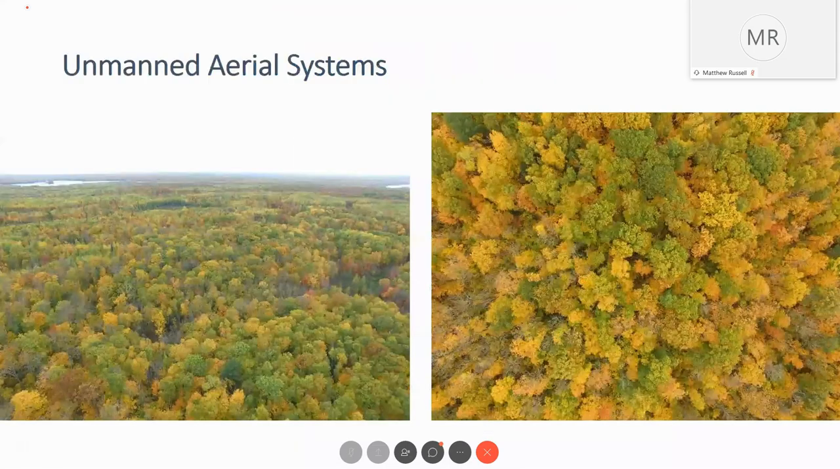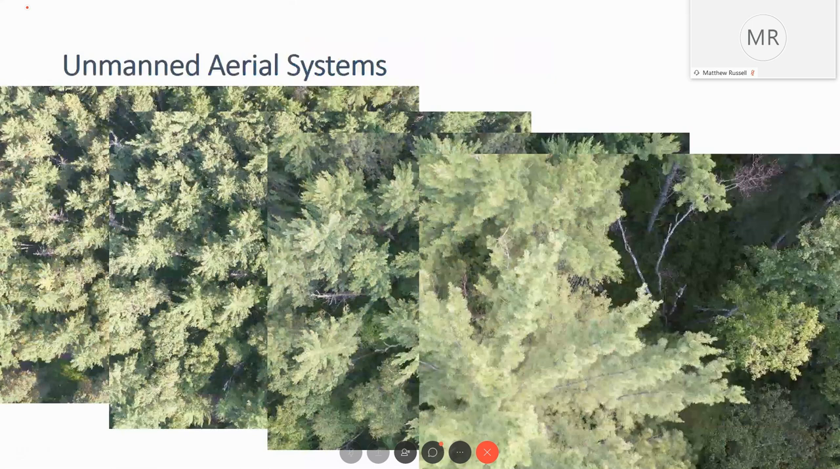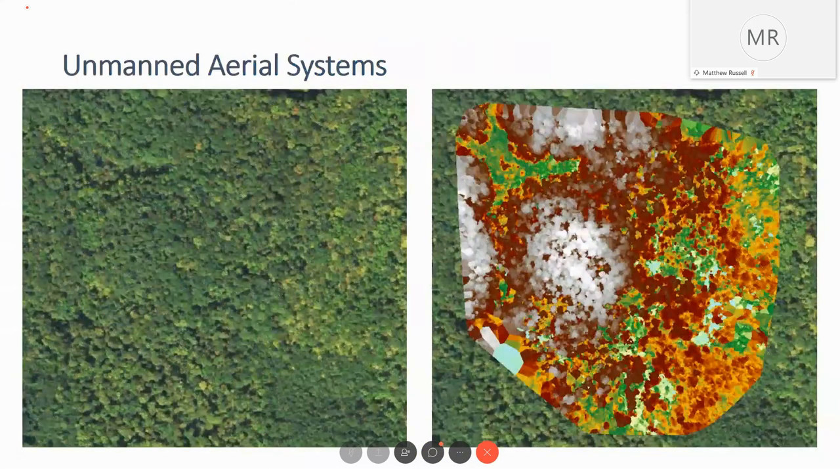All right, so going back to the UAS, again, this is a DSM created from the stereo imagery that was collected from the UAS, and with stereo at that 80% overlap, you can create a point cloud and a DSM, which can be useful.